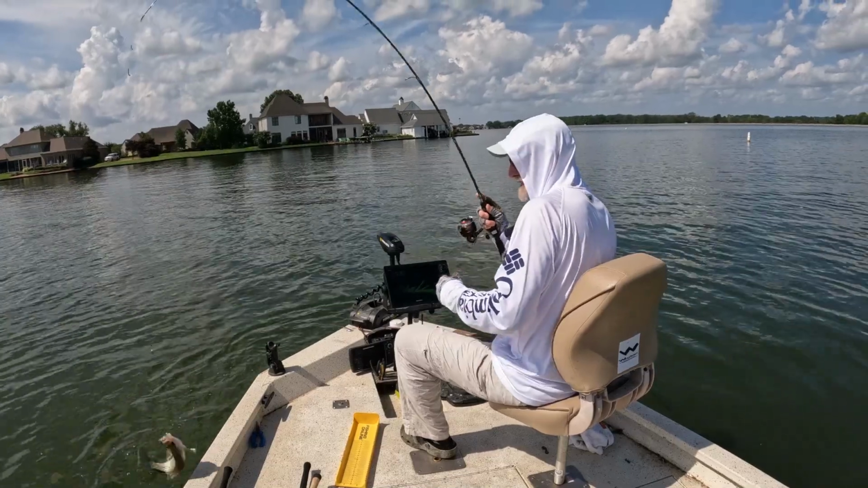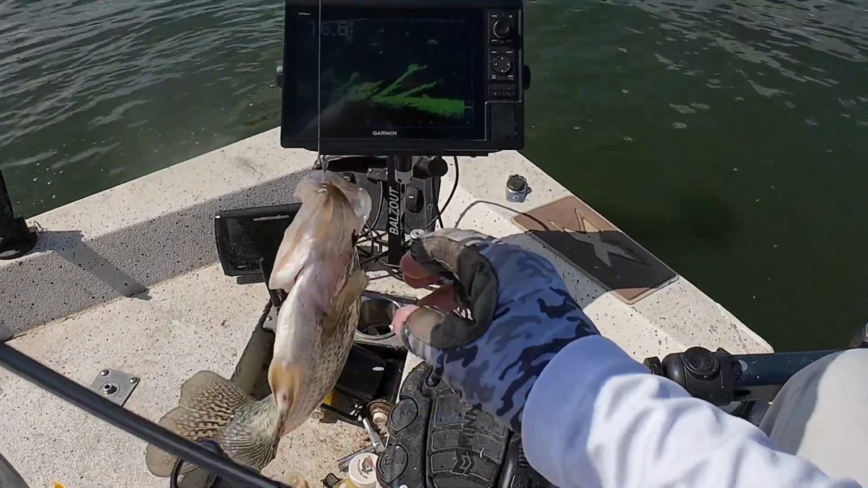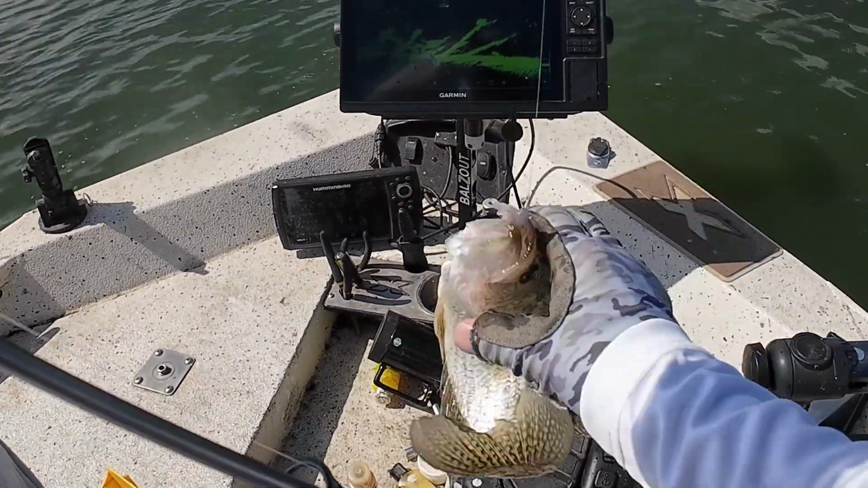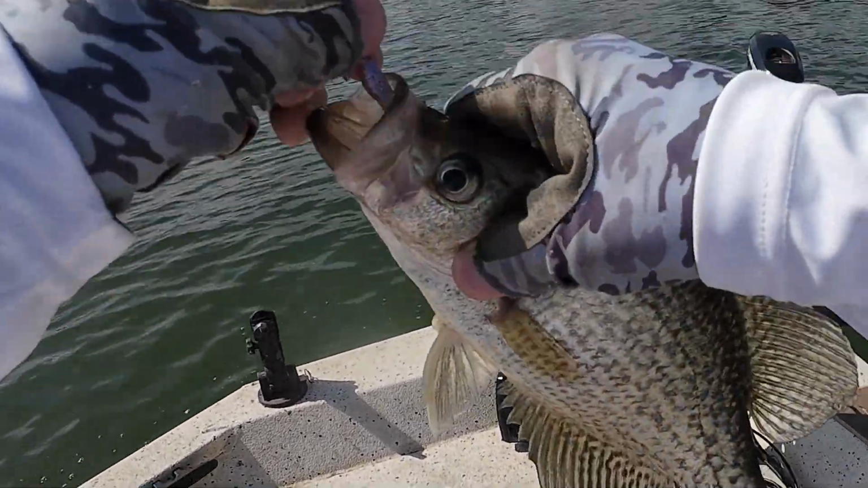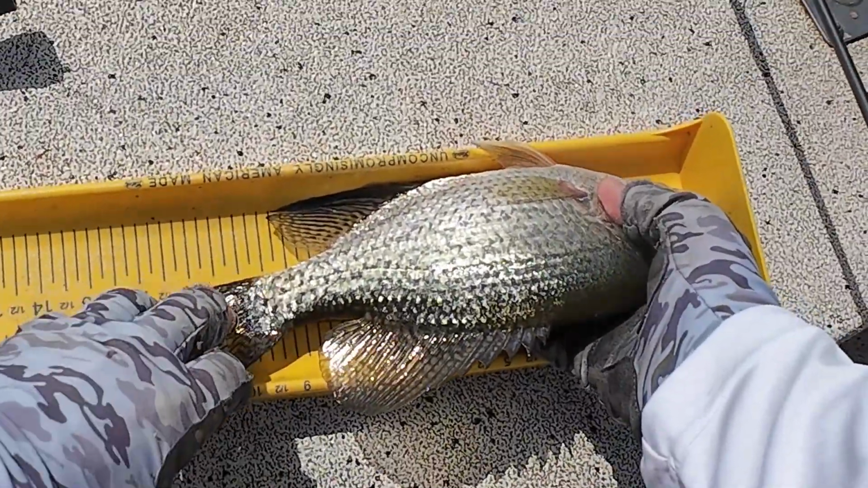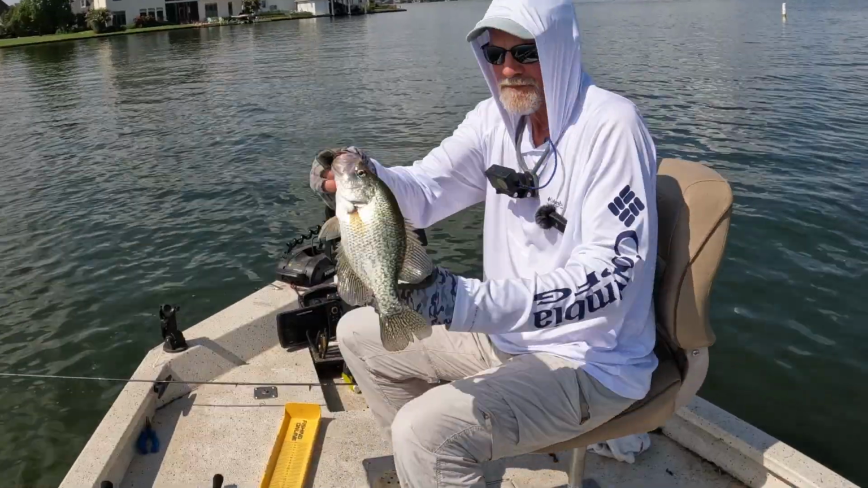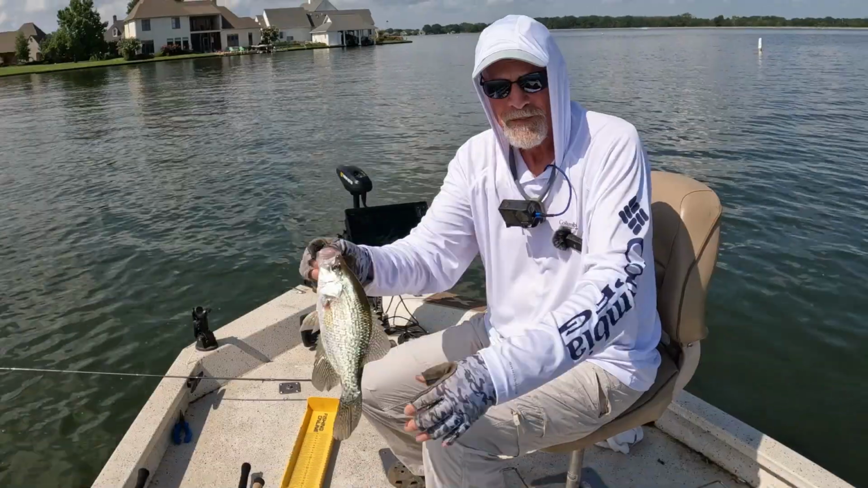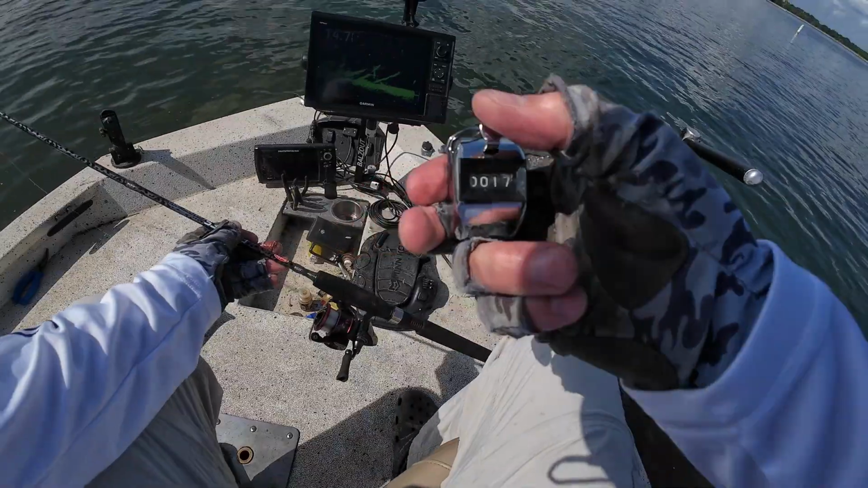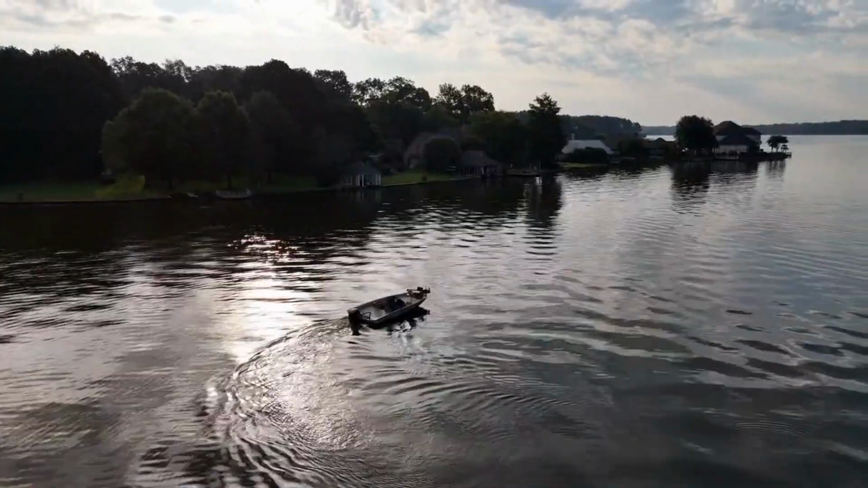About 8 feet out. Barely see it. That dude's almost 12 and a half. Black crappie. Get him there. 18. Hey, we had a good day.